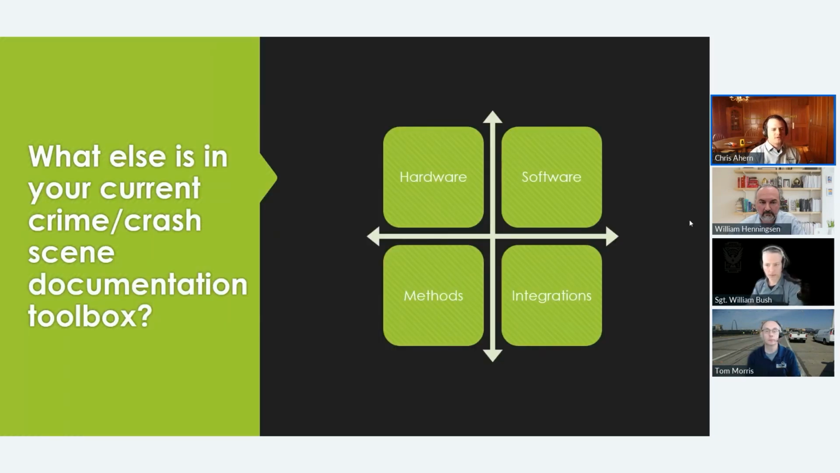So what else is in your current crime and crash scene documentation toolbox? So outside of your Dot3D hardware and software, what else are you guys utilizing on a regular basis to capture crime and crash scenes? And how does it work with Dot3D?